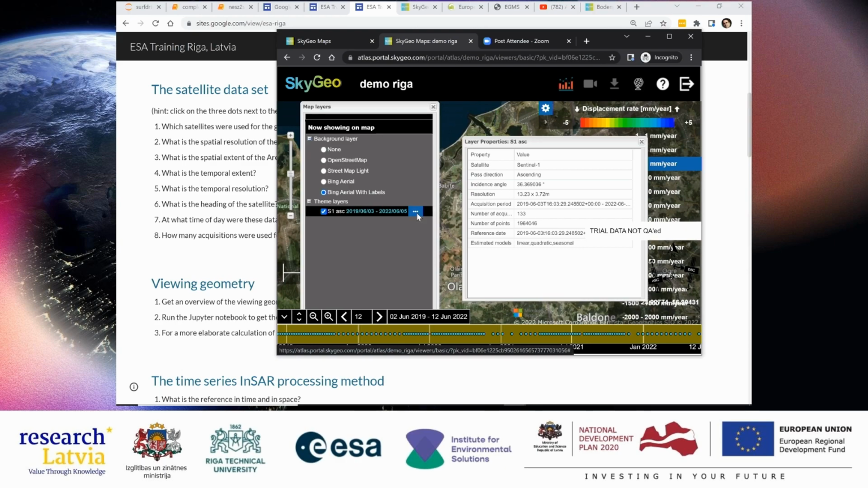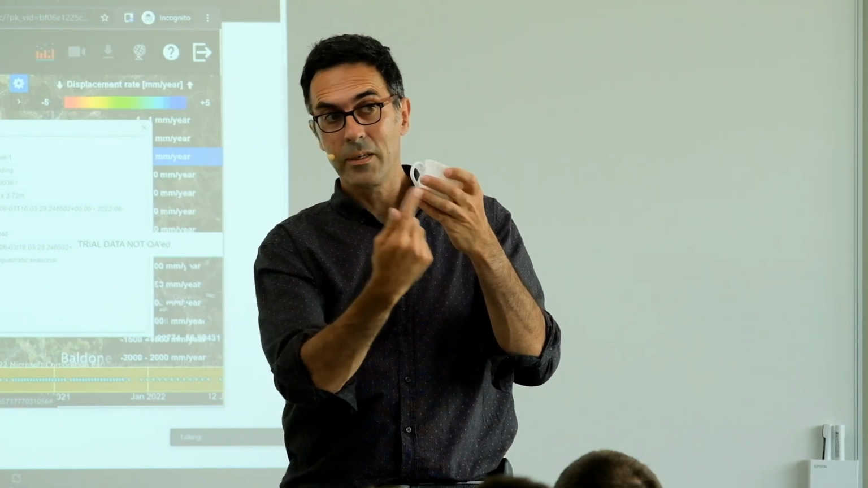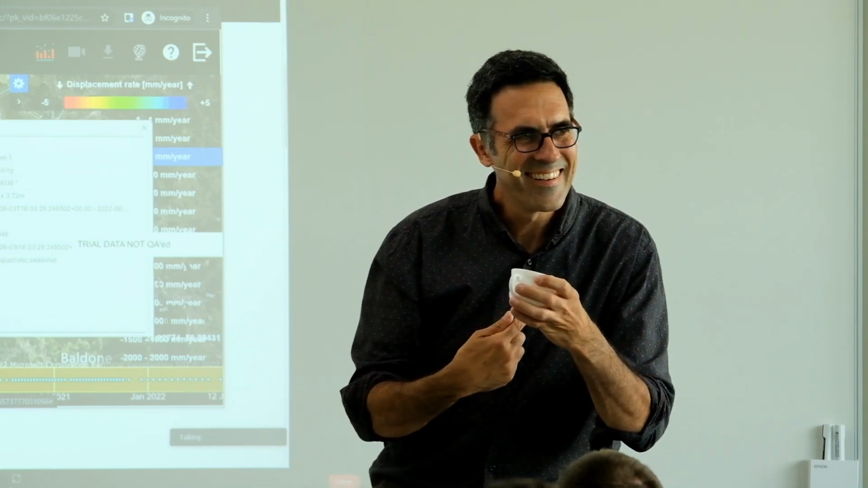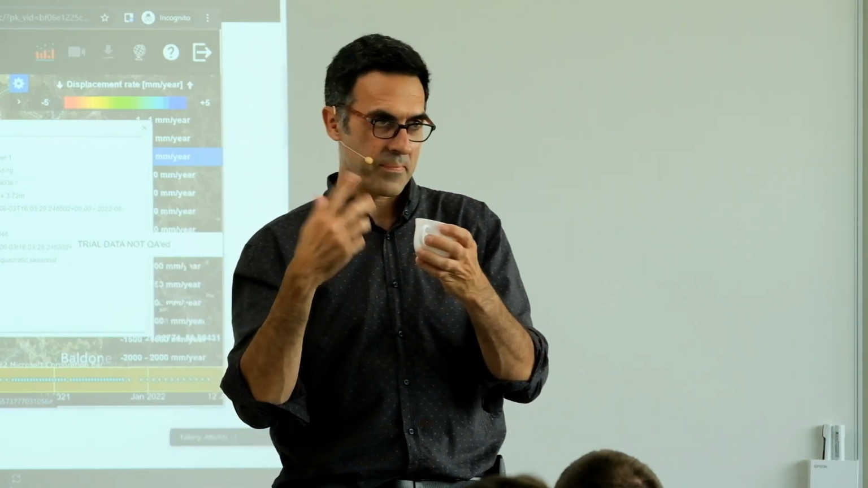It's an ascending orbit. Did somebody explain ascending and descending orbits in the earlier part of the week? No? Okay, well, this is important. So if this is the Earth, and the Earth is rotating, this lamp is the sun, so it's rotating like this. The satellites are flying around the poles, right? Why are they flying around the poles? Why not like this? It's sun synchronous, but why?